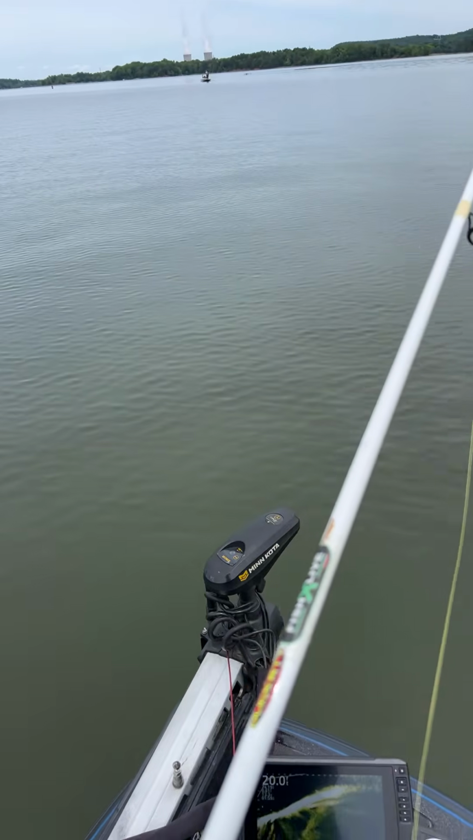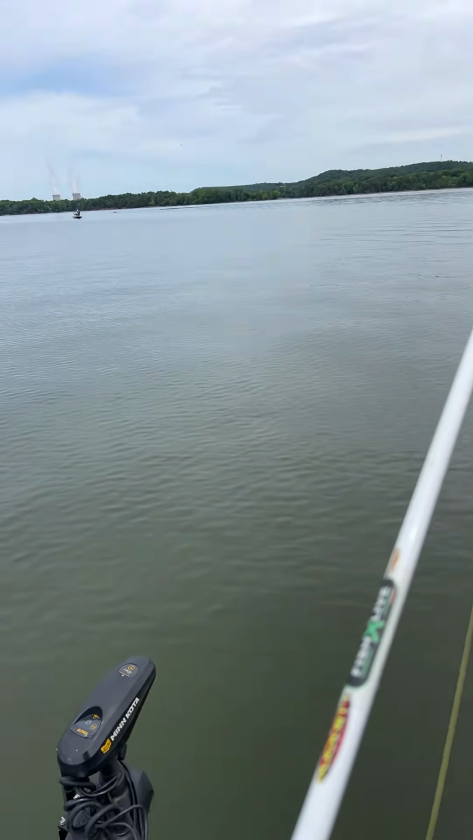So the biggest one I've caught today, though, is probably around 3 pounds or so.